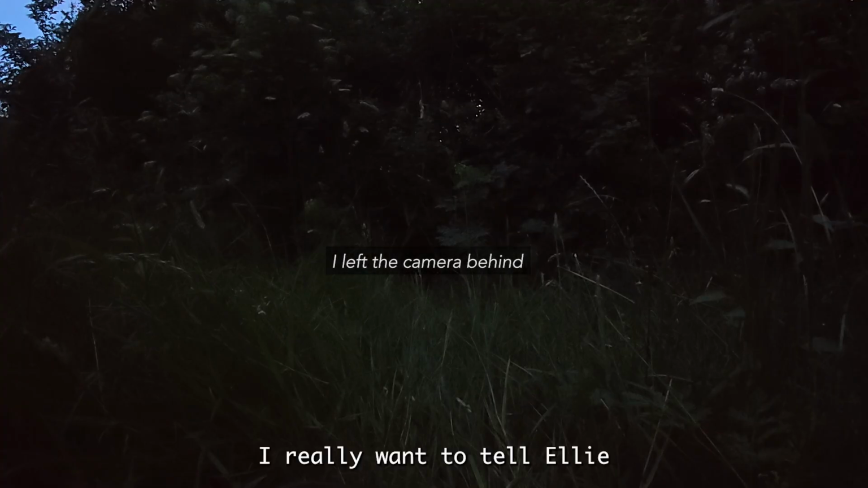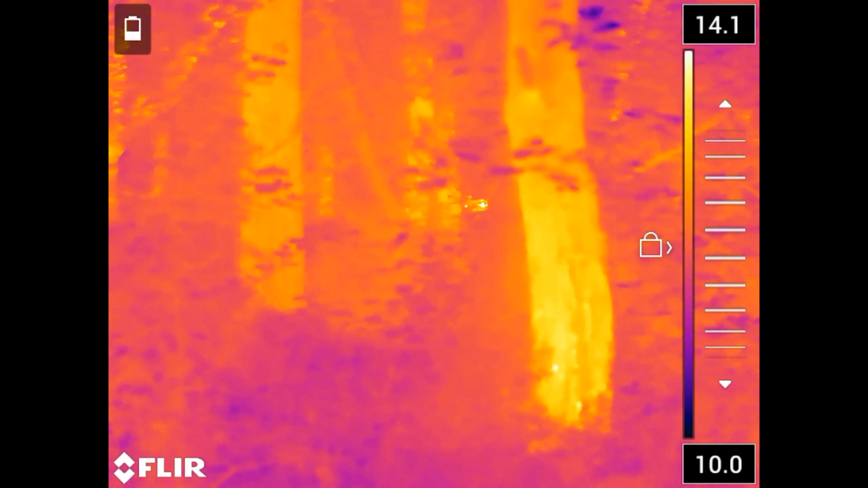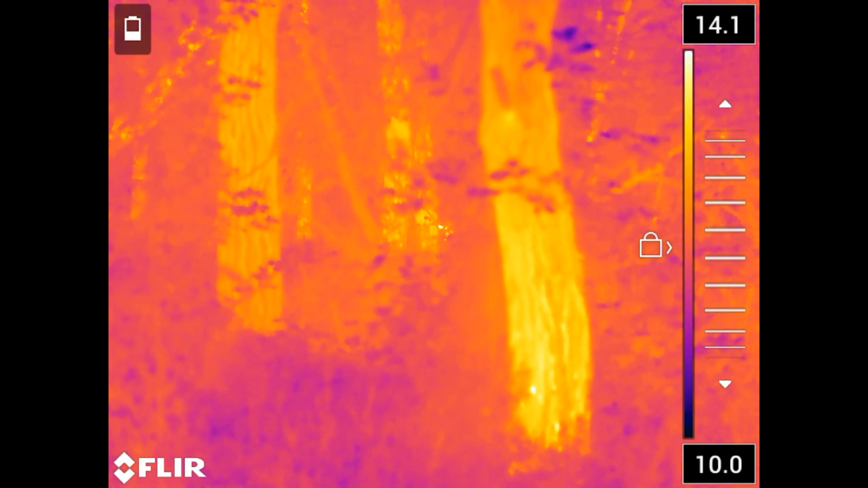After that encounter, I headed back towards Ellie and Stu to see what they had found. I really want to tell Ellie there's a creature coming towards her. I think it's a deer, possibly. No, maybe it is. Anyway, she's got a large mammal heading towards her. Along the way, I heard some awesome sounds. And I spotted a few more interesting creatures with the help of the thermal camera too.